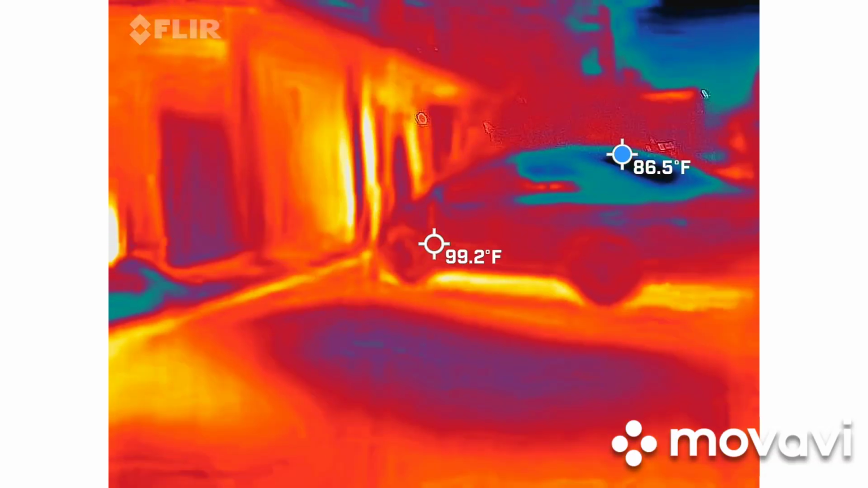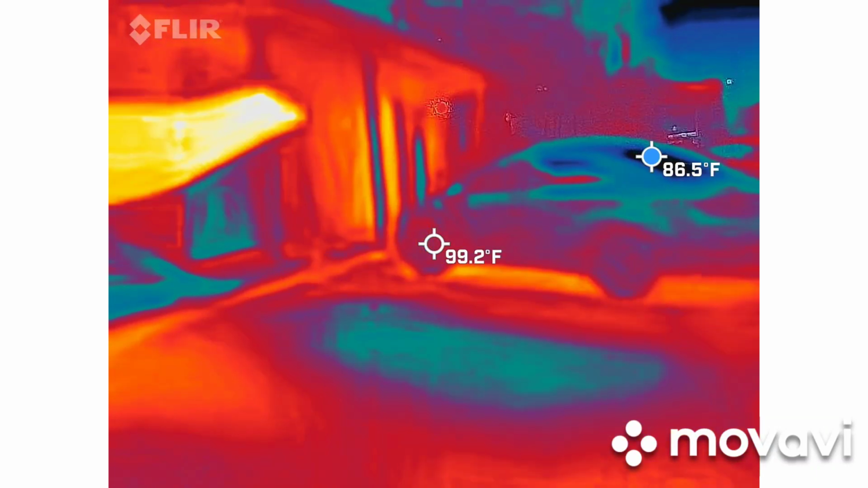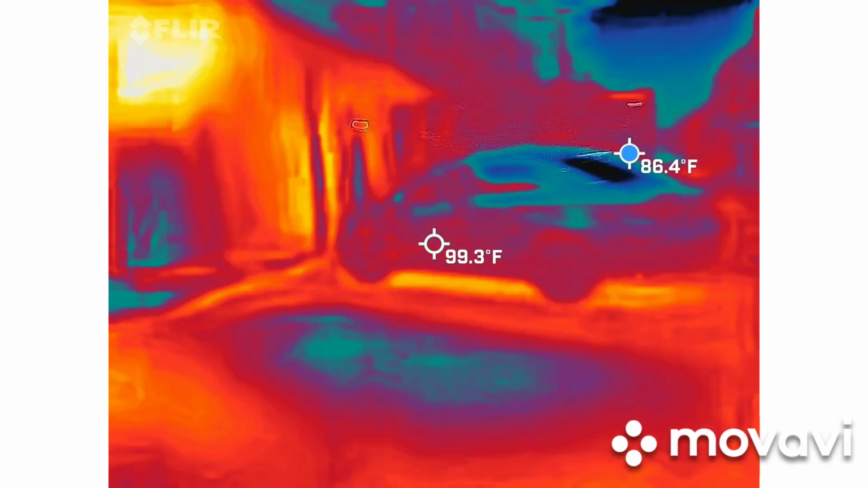All right, so this is what I call the Big Red Barn Lot. This is where we keep the horses for your carriage rides. You guys can probably smell the ponies, right? They are in the barn in the front.